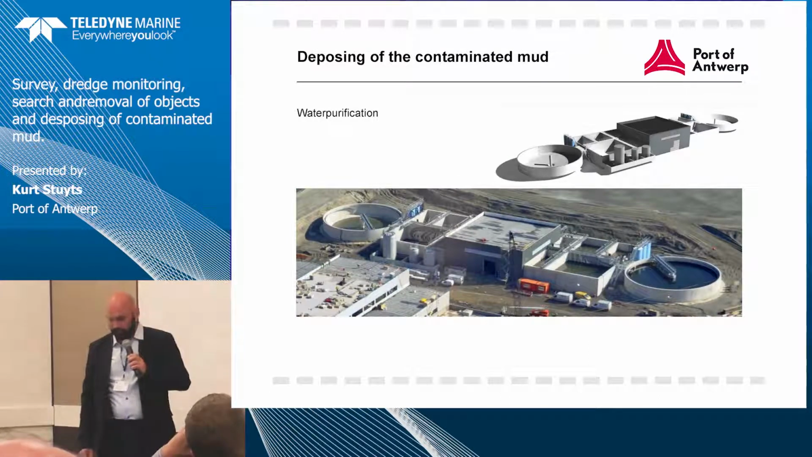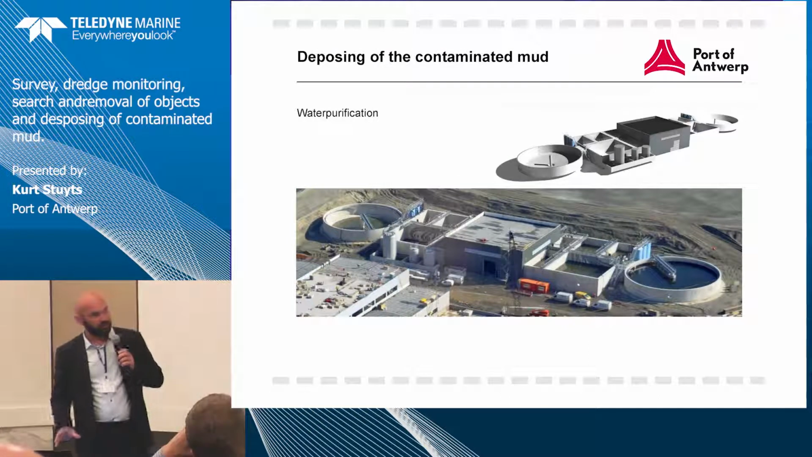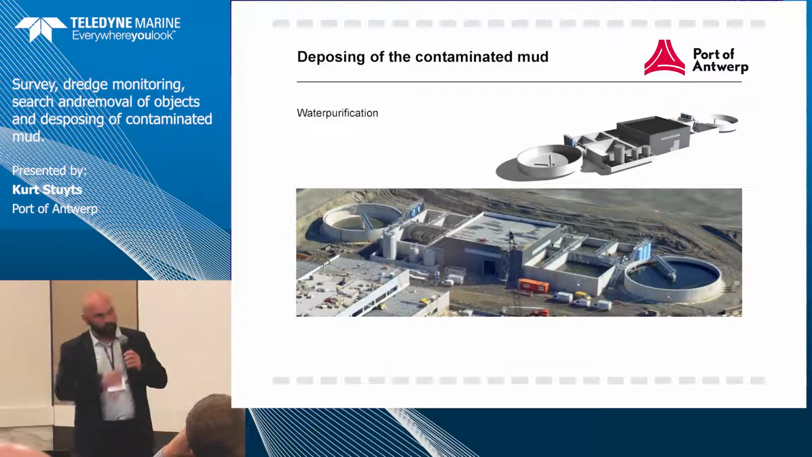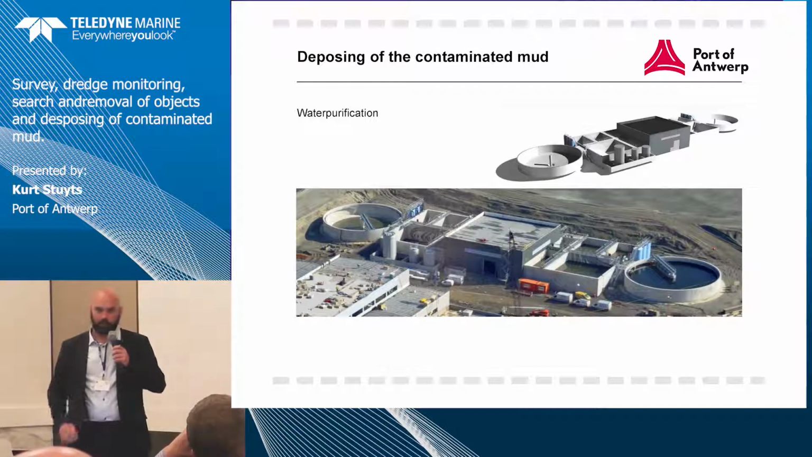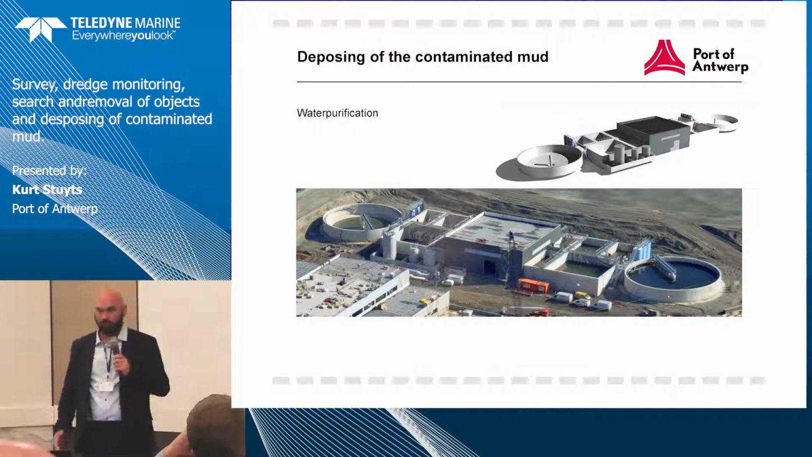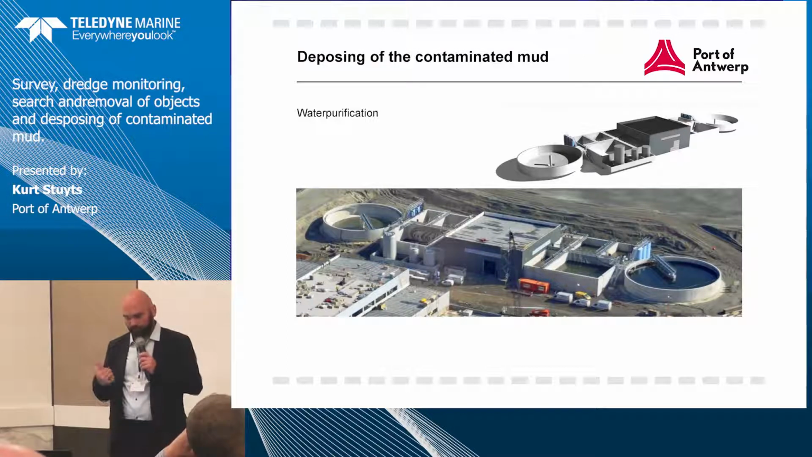So here we have the water purification center. They have several steps of purification. This is not my area of expertise, but first they start with normal purification of sinking the heavier parts, and then they go with chemical purification and stuff like that until it's clean enough to turn it back to the dock water.